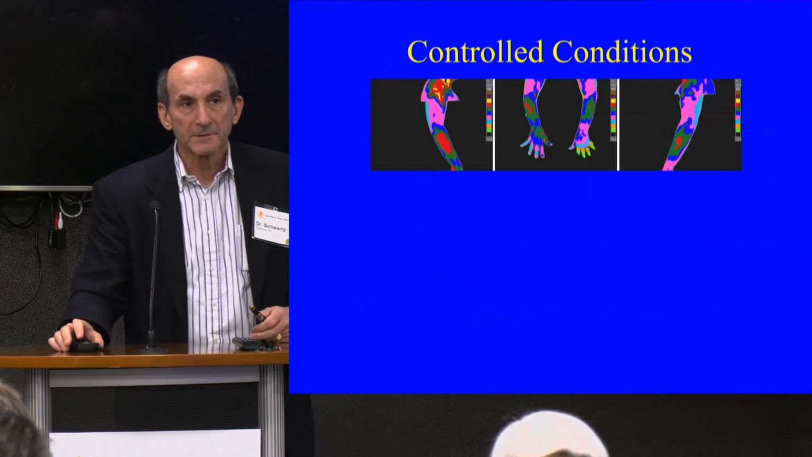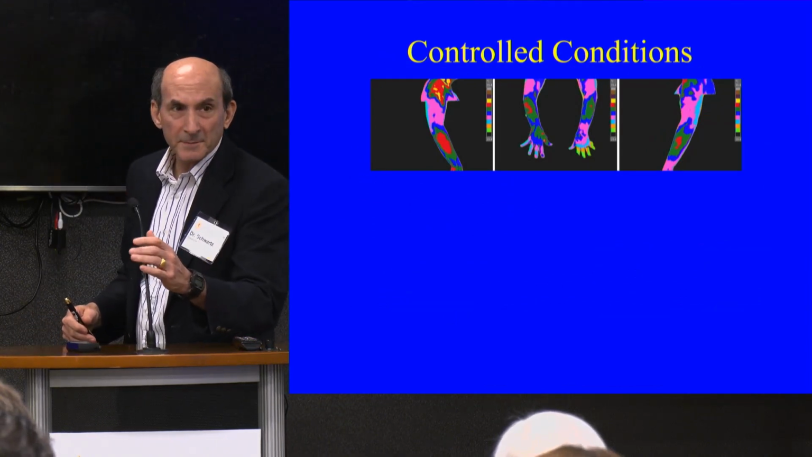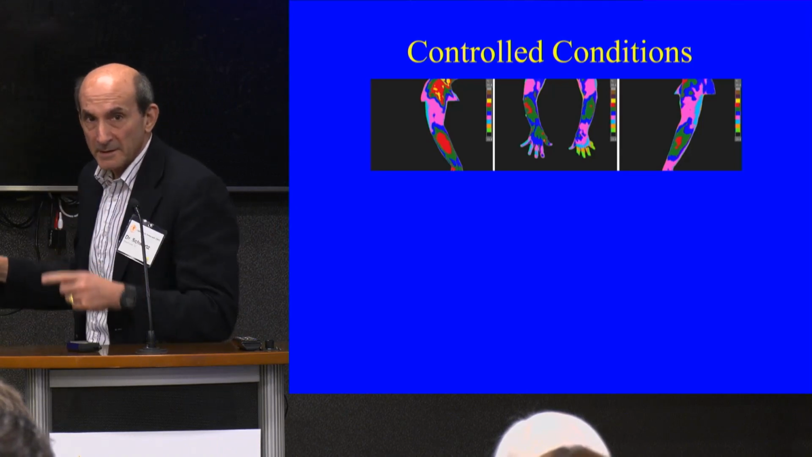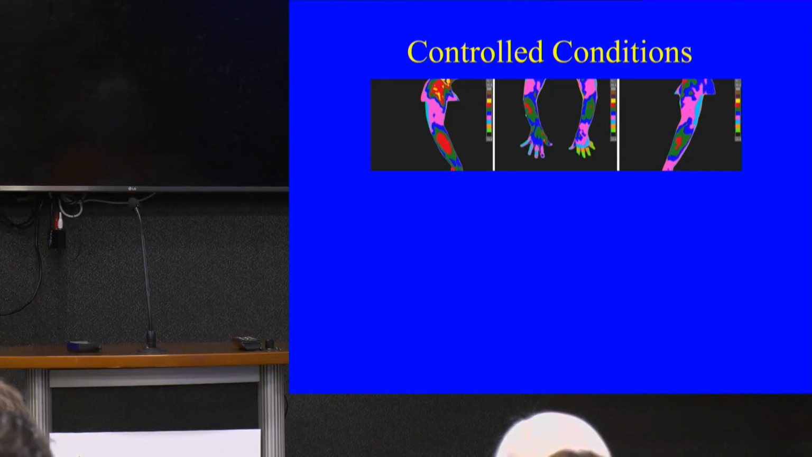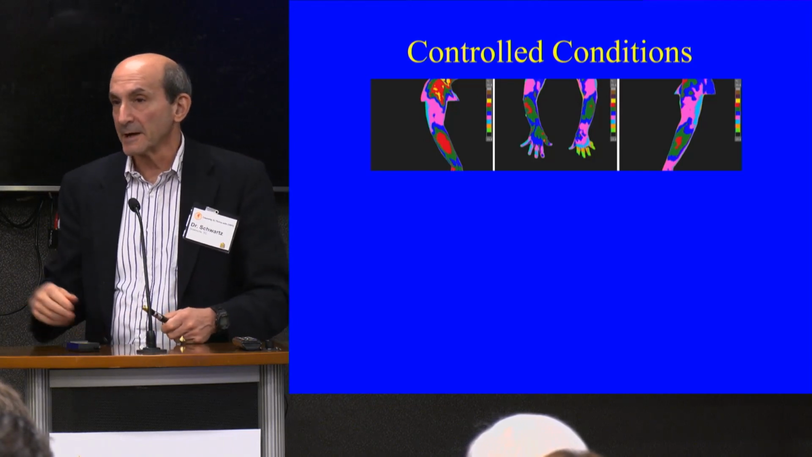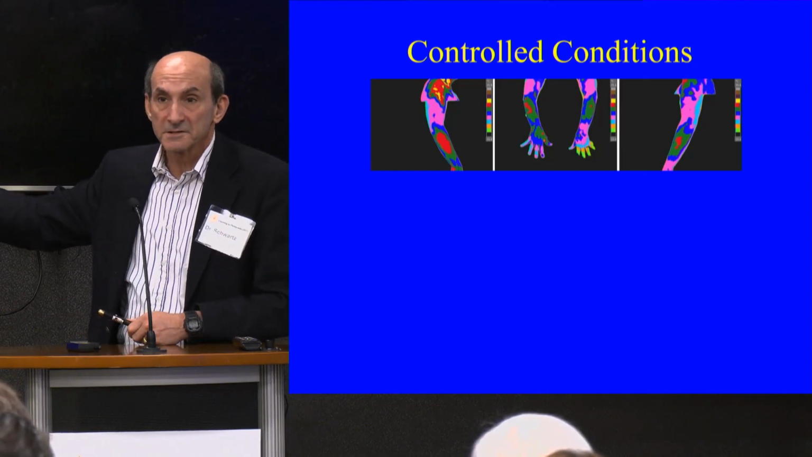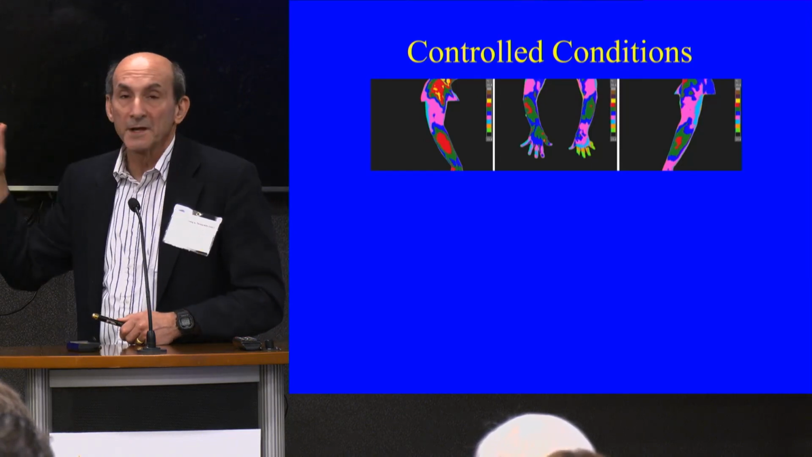So here's an example of a controlled condition. Tell me if the mic's not going to work because I don't have a lapel, and the laser doesn't work on angle. So if you're right here, you'll see that these are asymmetric. They're just not the same, okay? So you can see they're just not the same. So if I did a single test after a 15-minute equilibration period, I would say, oh, this is asymmetric, this is consistent with dystrophy, and then I might read, of course I would read where I find it.